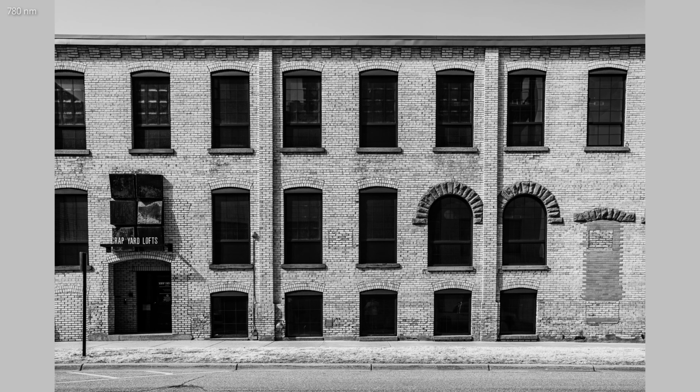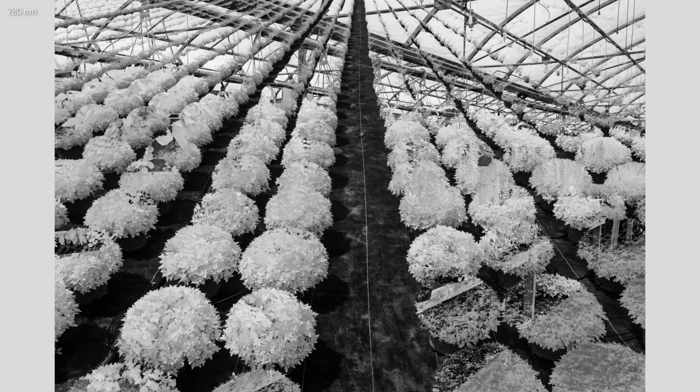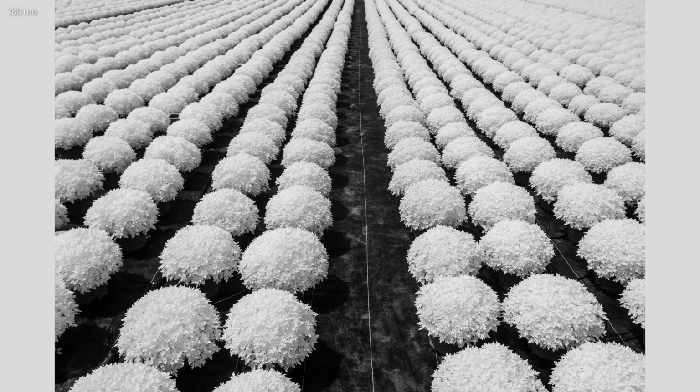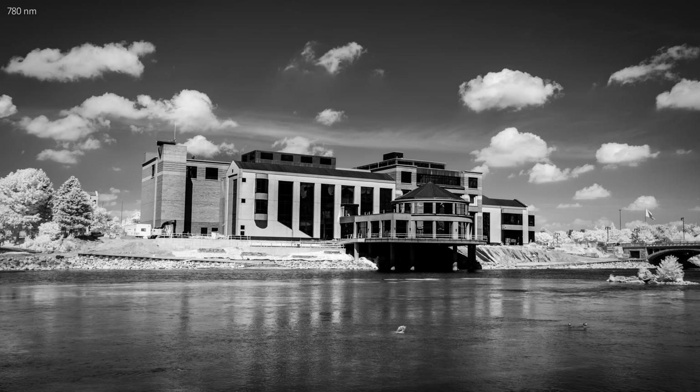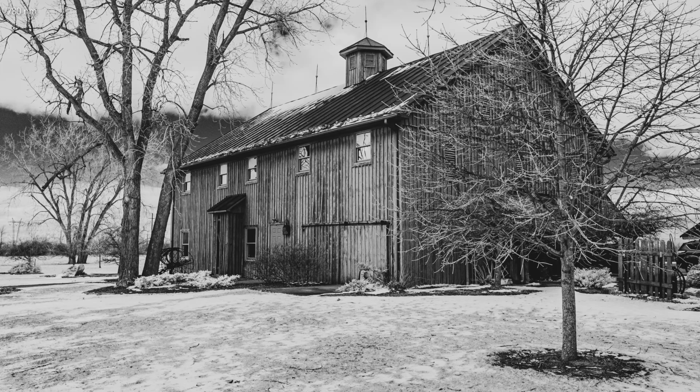I found the 780 nanometer filter an excellent option for capturing monochrome infrared images and the occasional blue sky image. If you want to capture only infrared light, then use an 830 or 850 nanometer filter. If you want more color, try a 720 nanometer or lower high-pass filter. If you're looking to capture the broadest range of near-infrared wavelengths and don't mind a hint of visible light, then check out the 780 nanometer filter.